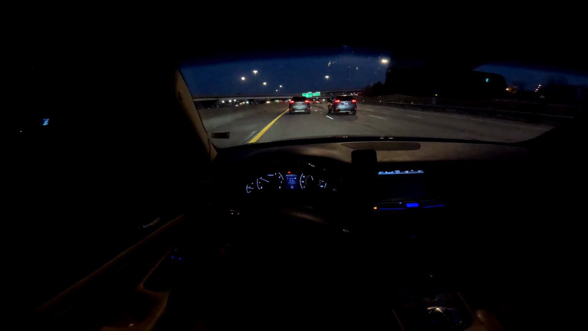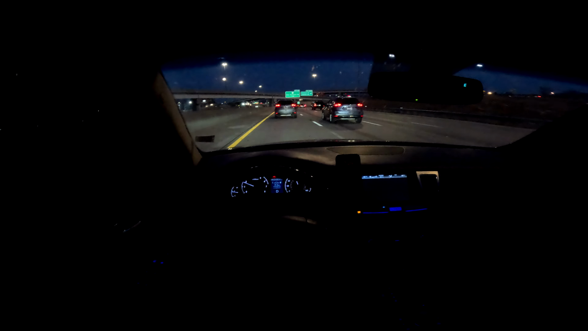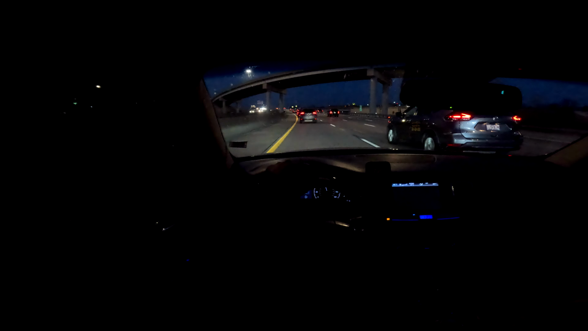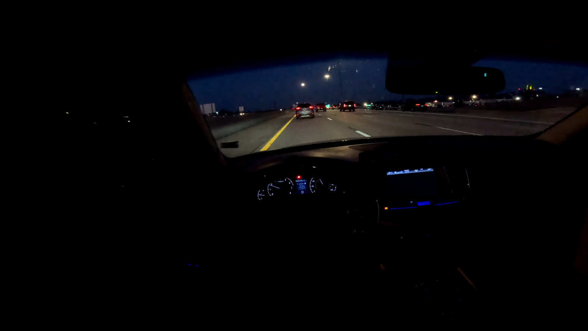Dang, trucks cap out at like 110 miles per hour. I almost said horsepower. 110 miles per hour or 120 miles per hour. Like, bro, all I need is one straight and that's it. I'm gone. I'm at the crib. You over there capped out at 120.